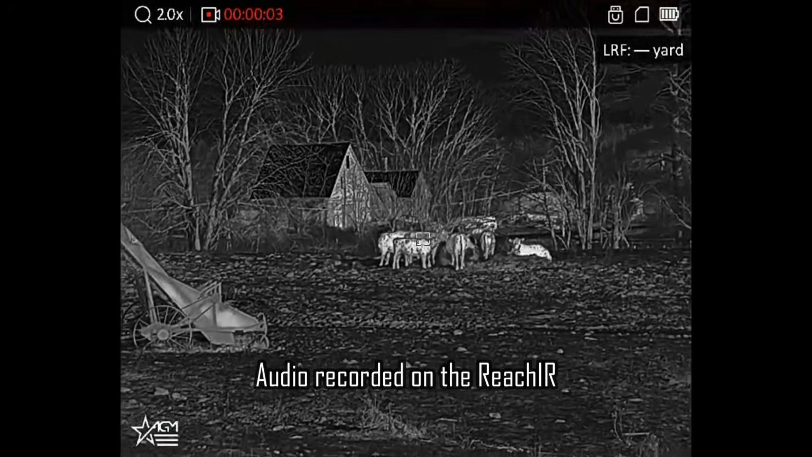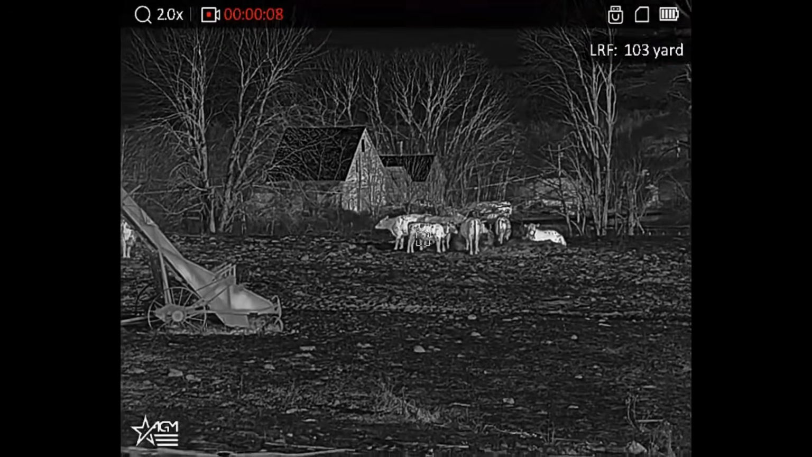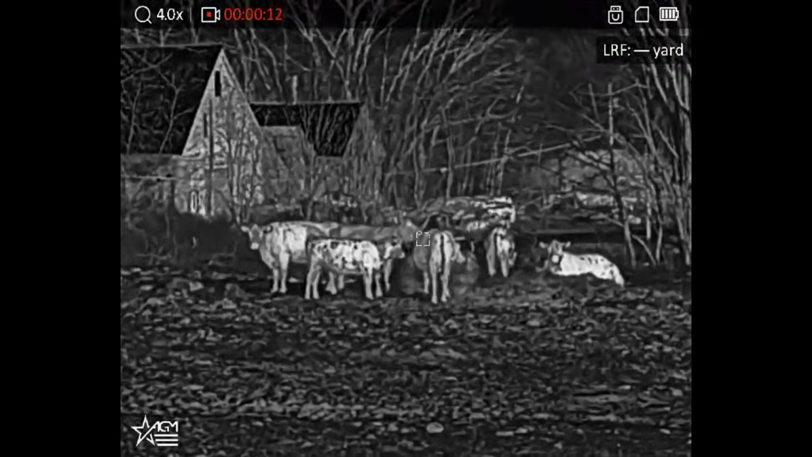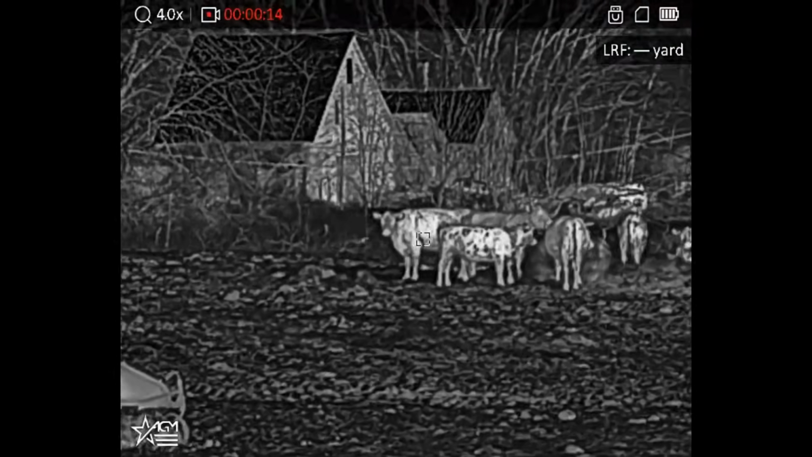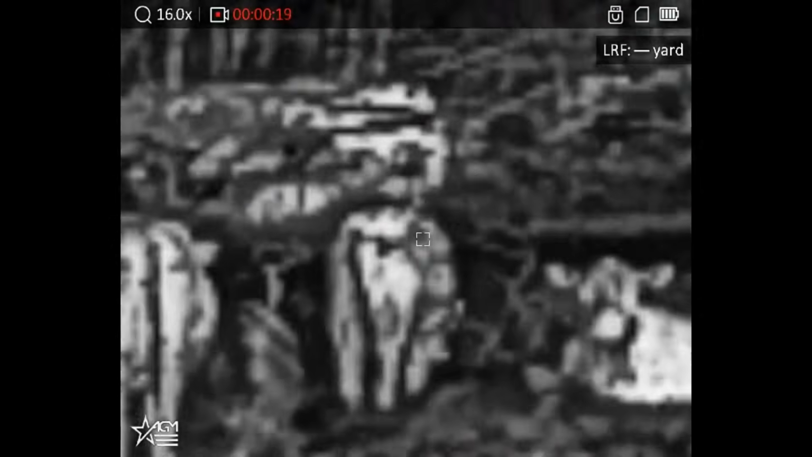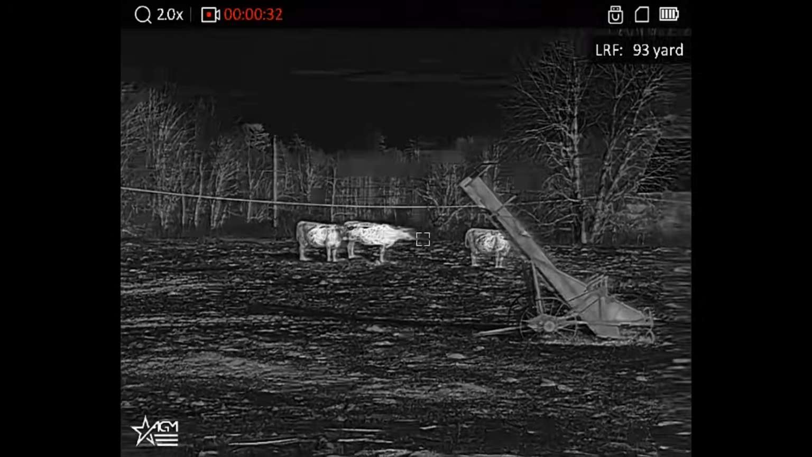All right, these cows are 100 yards. Go ahead and try the zoom. Not too bad. 93 yards on those cows.